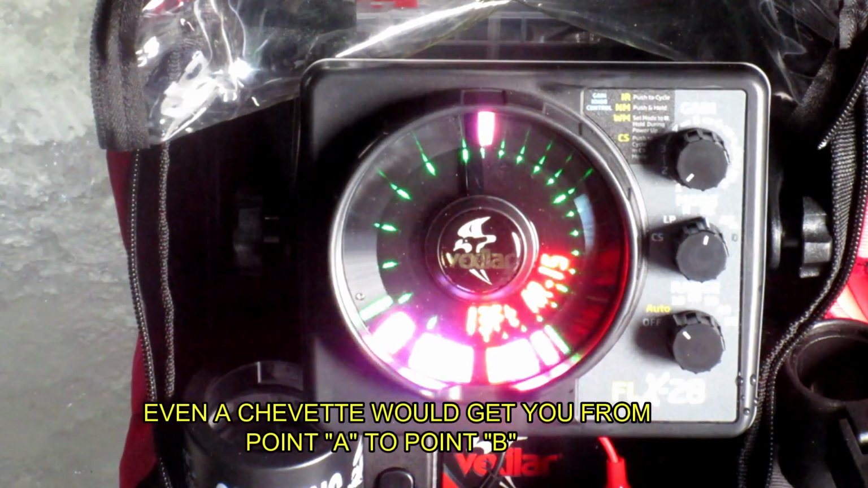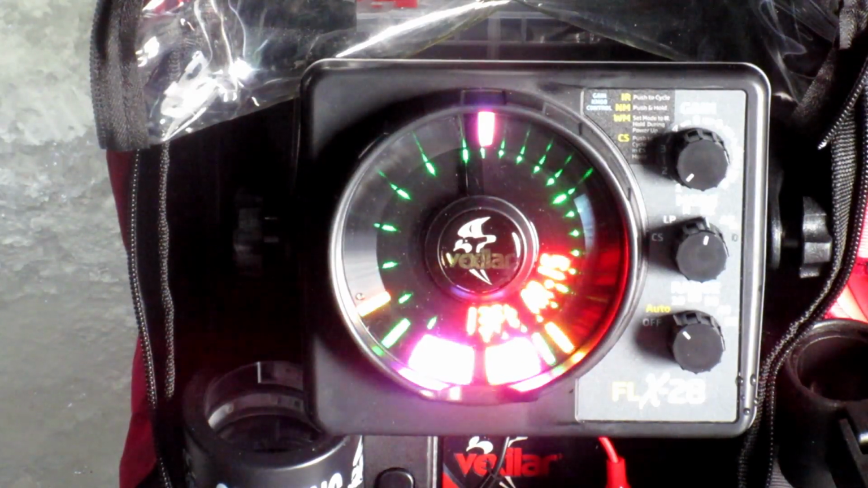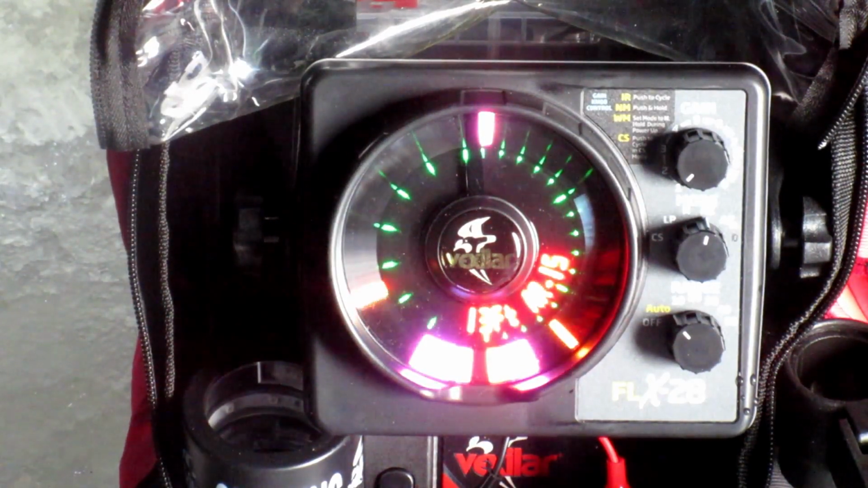Oh, look at that. There's a fish that just showed up. And again, you can see how I can position my jig very close. Oh, see his signal just disappeared? That means he wasn't interested, and he swam out of the way of the sonar cone.